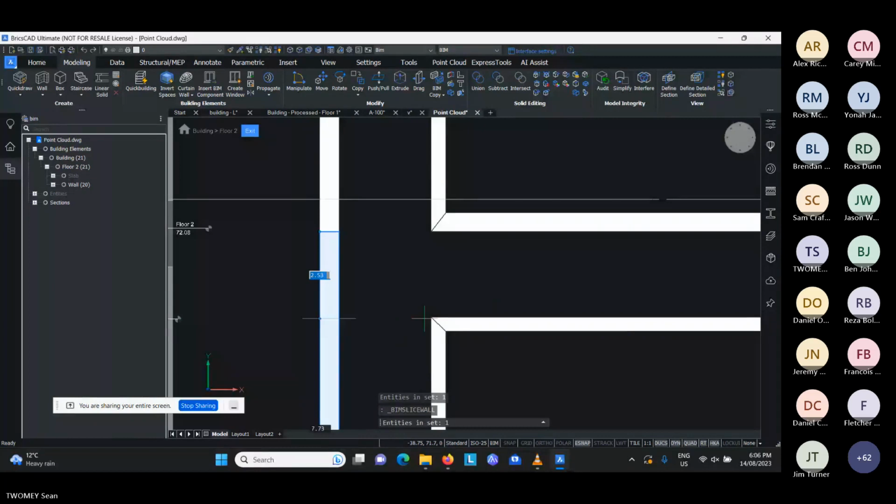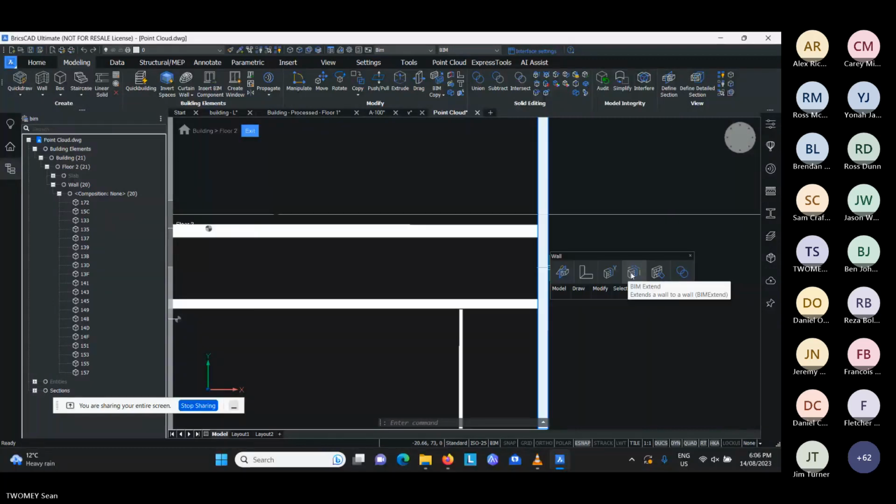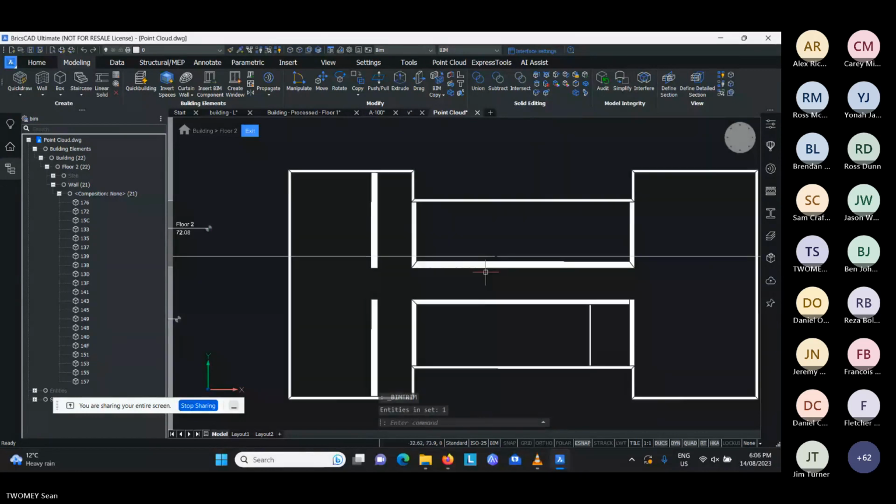And I can then go and delete that element. So you can see how easy it is to work through this and quickly build up the general shape of this plan. I'm only doing a few of the walls because it's just a matter of repeating it. So once you understand how to do it for these, you can easily replicate and keep going for the rest.